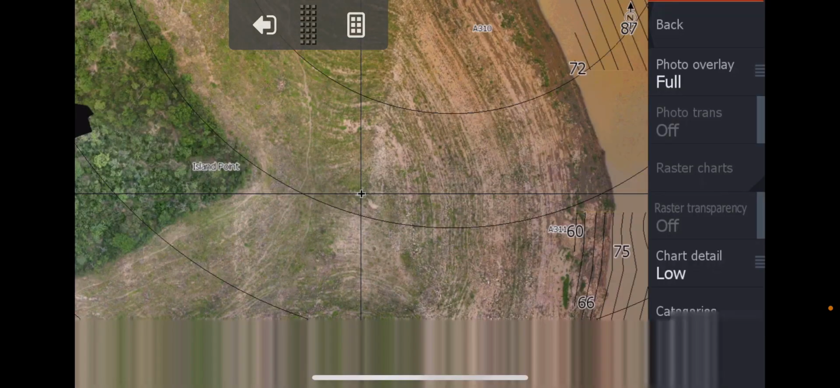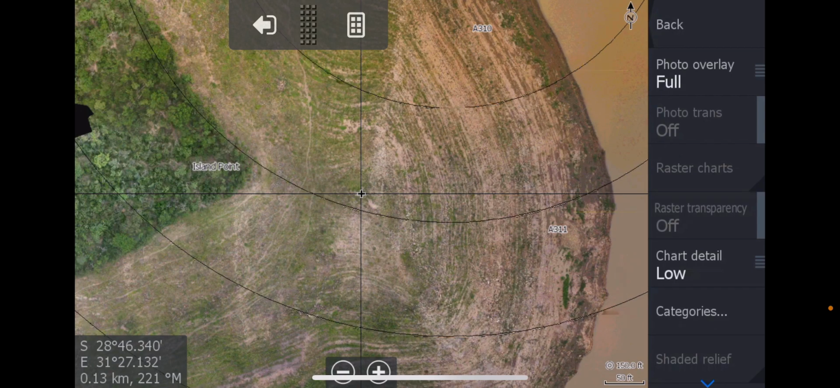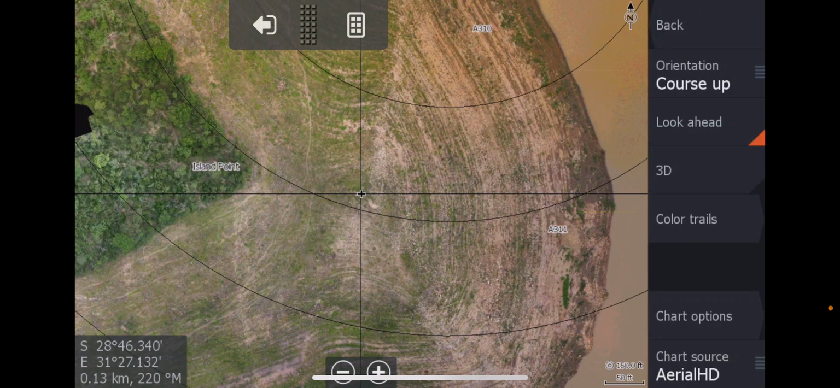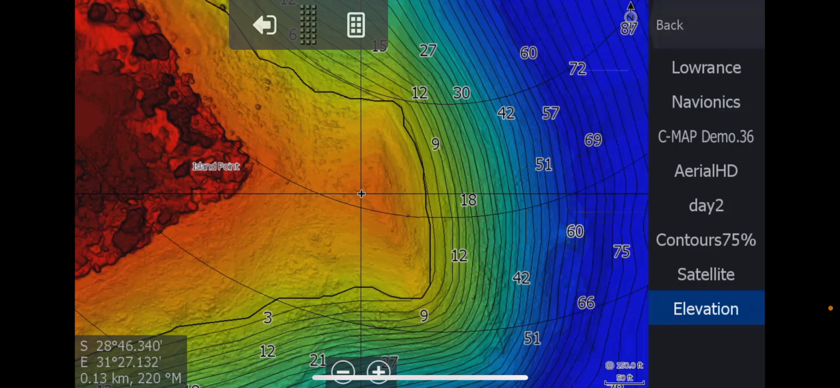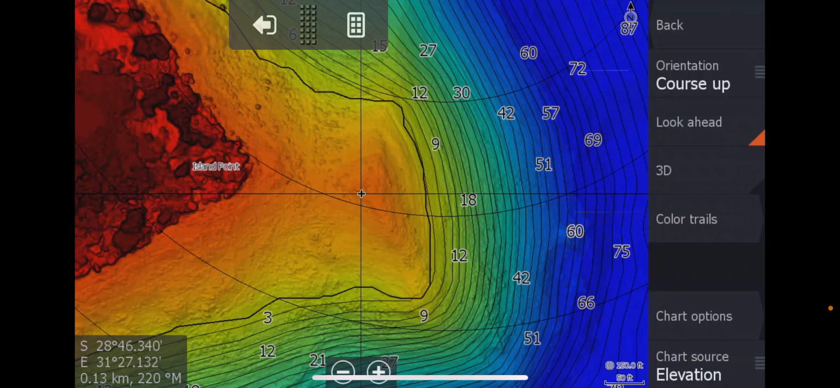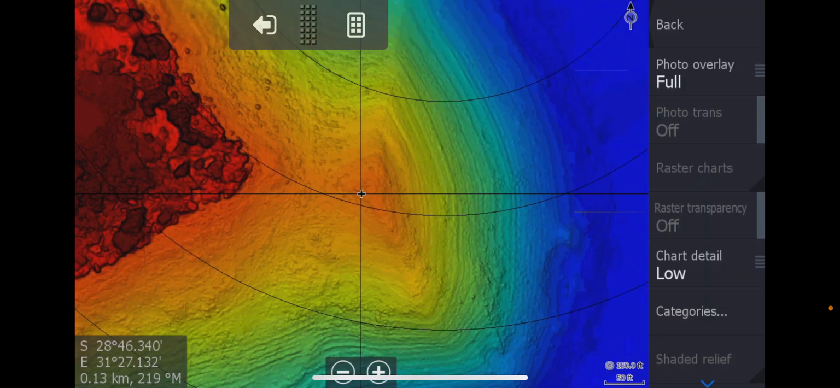Okay. It's quite difficult to say, well, what's going on here? How do you make that out to be an island? Well, guys, that's where your elevation comes in. You change that to elevation, and look what happens here. Can you see it? Now it's crystal clear. Let's go back. Sorry, I should have turned these off before I started doing this. Look at that, guys.